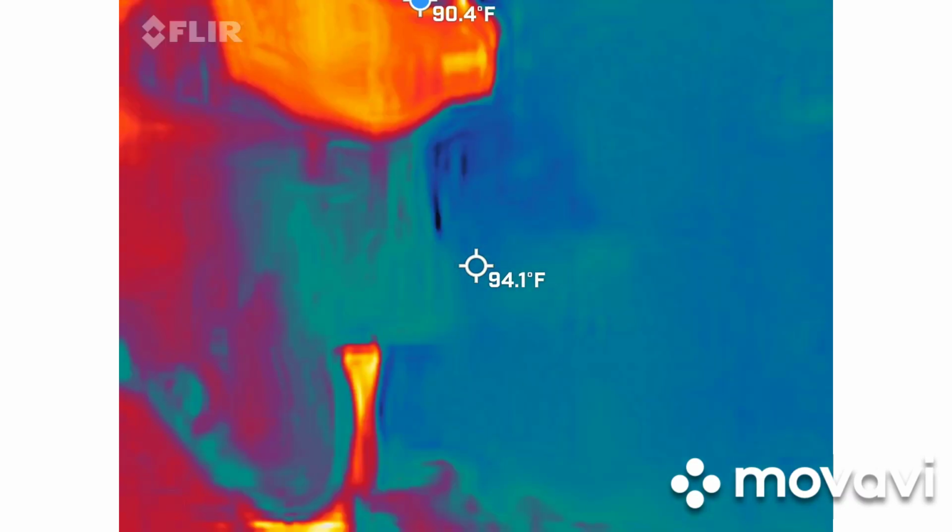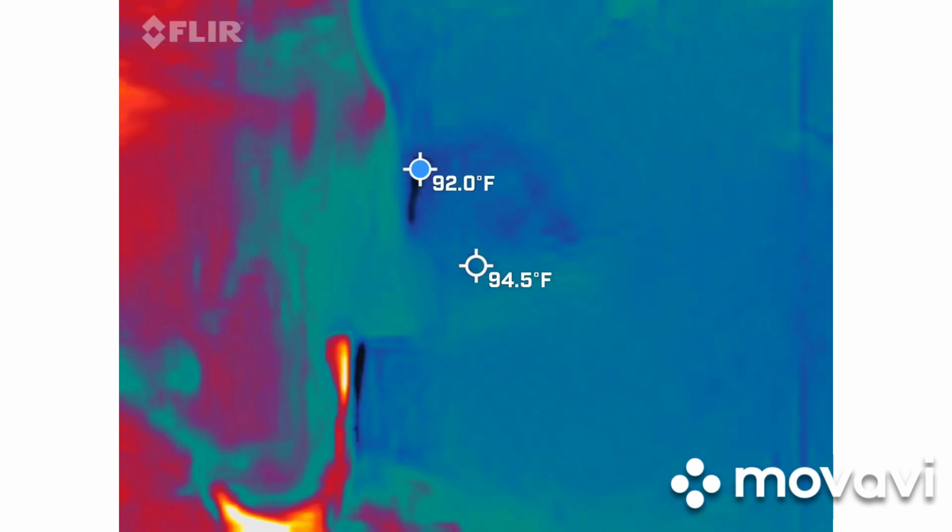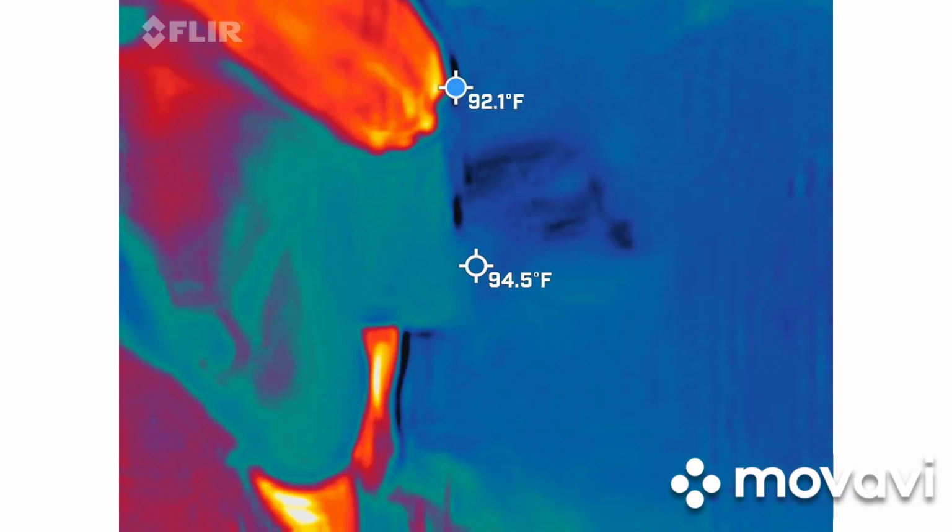Are you familiar with a REM pod? Mm-mm. So a REM pod detects motion. So we're pretty close to the, I point it down because it's super bright. I'm going to wait for it to reset.